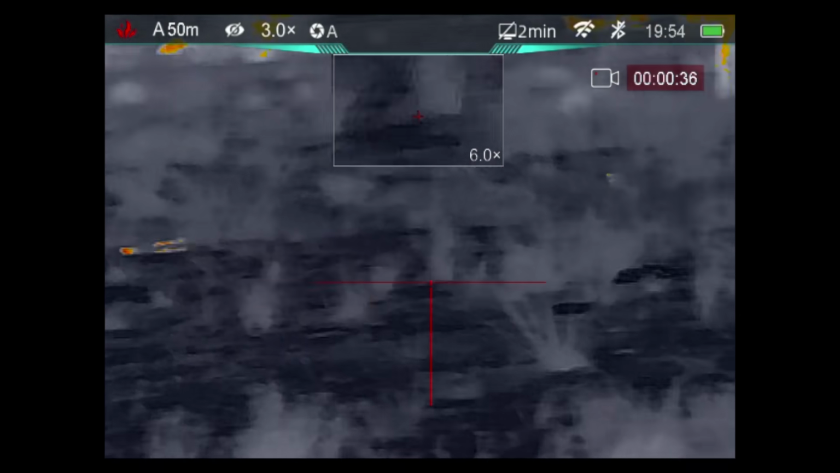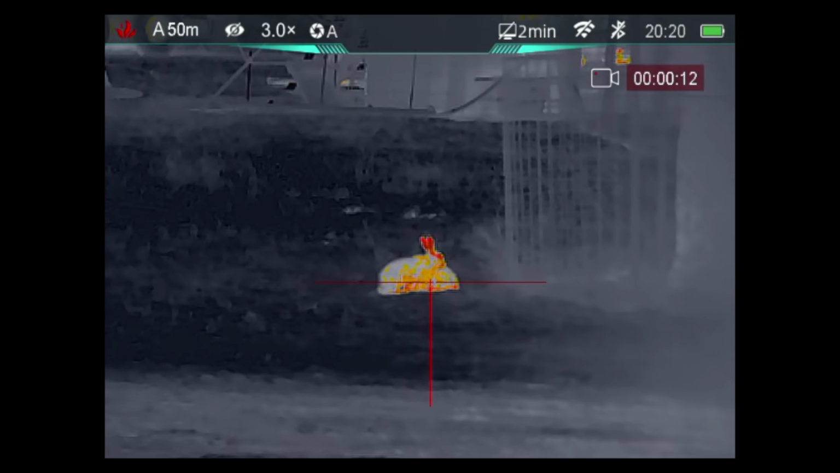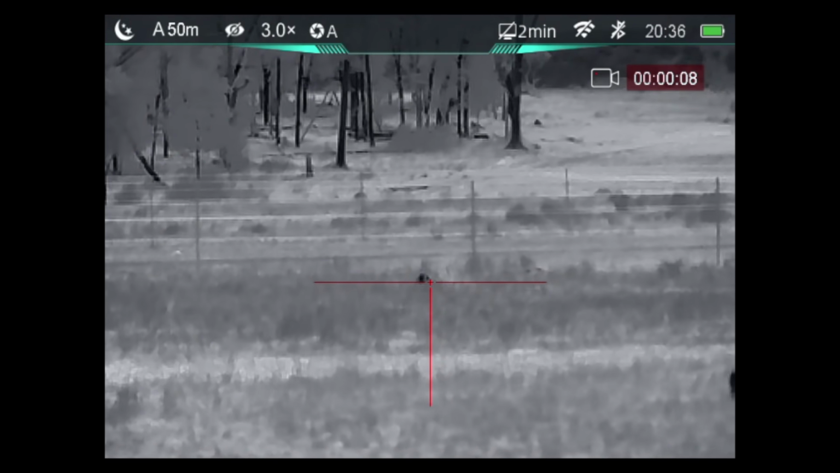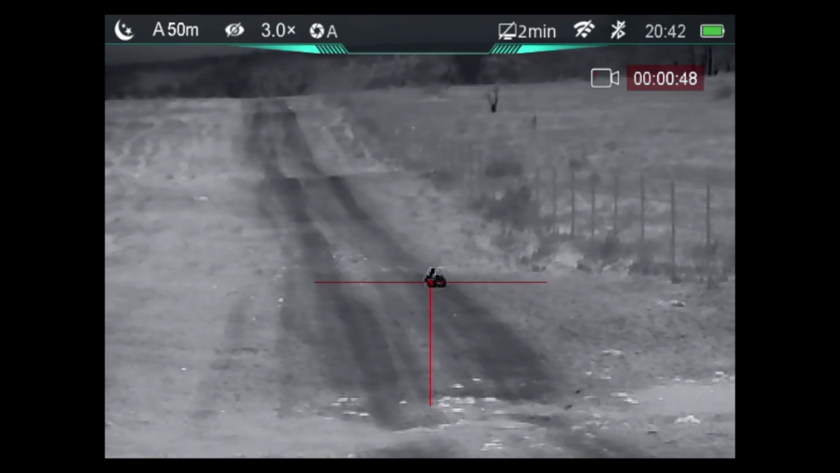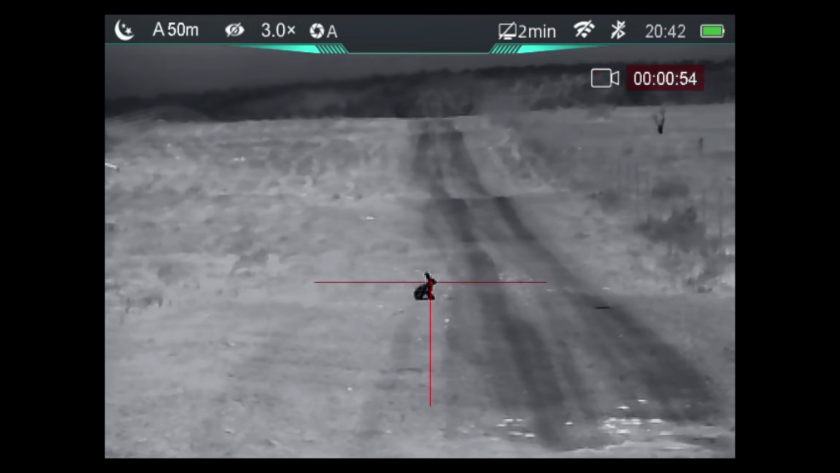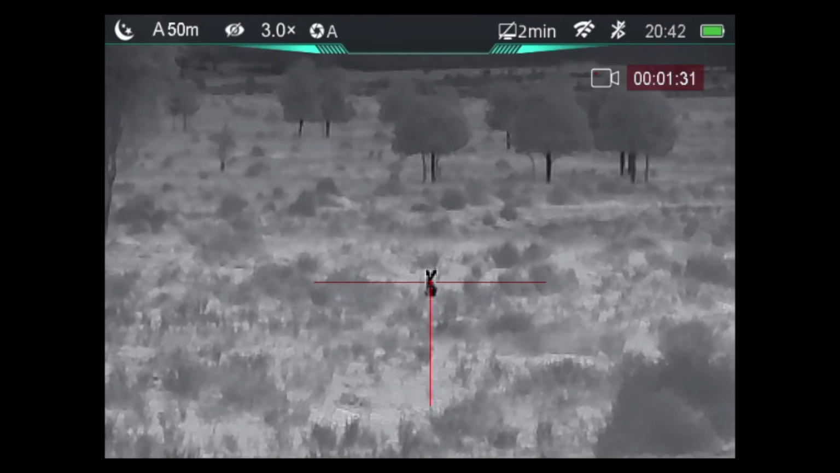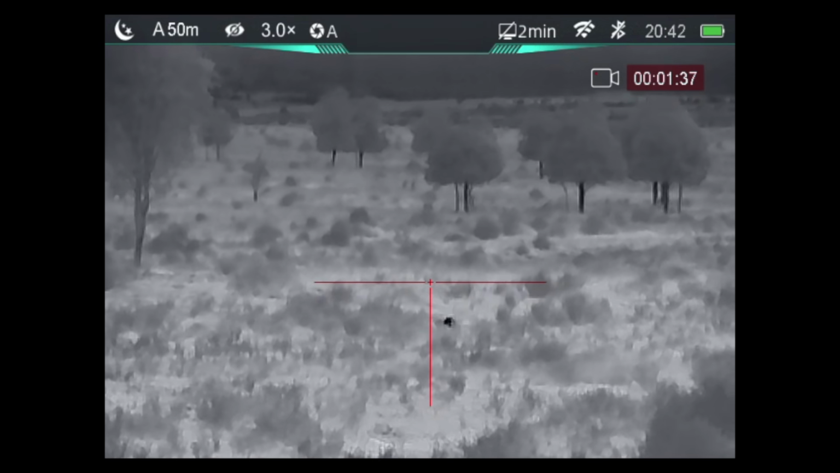Good shot. Thanks. Yeah. Good shot. Sort of.